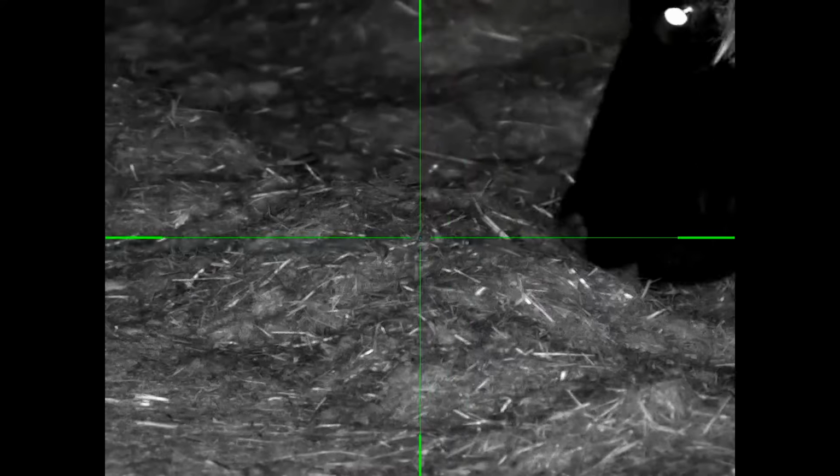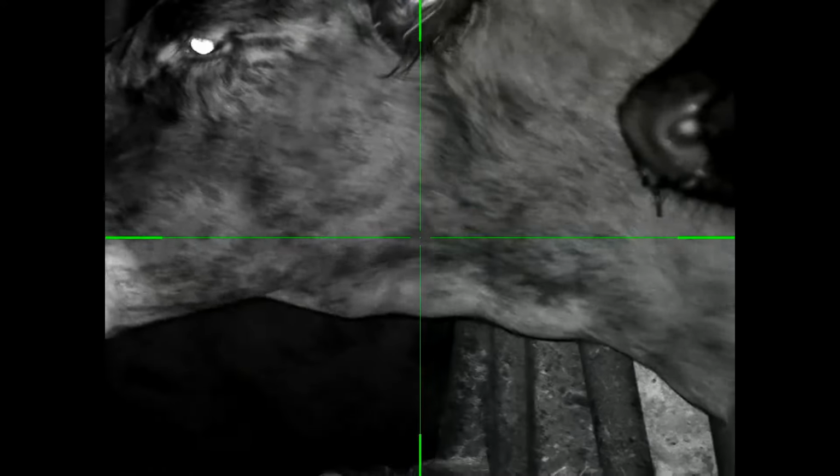Well, I've just got to the farm doing a bit of ratting. It looks a bit quieter tonight. Normally there's a few around the cattle feed. Rifle's unloaded, by the way. I'm just doing a bit of an intro.